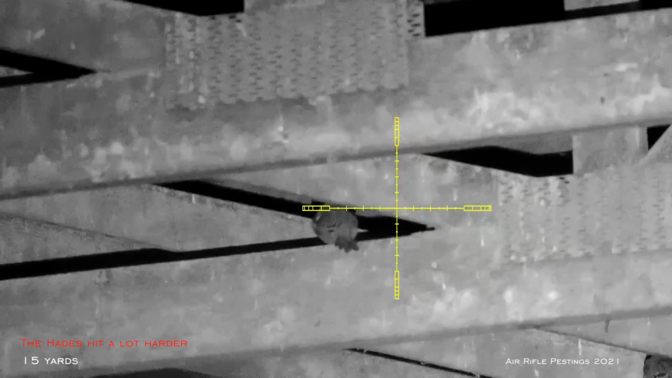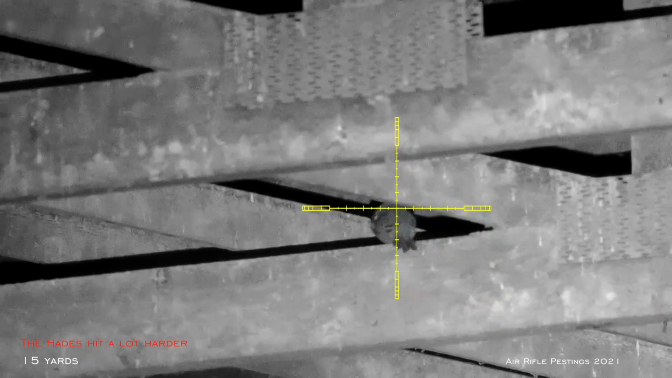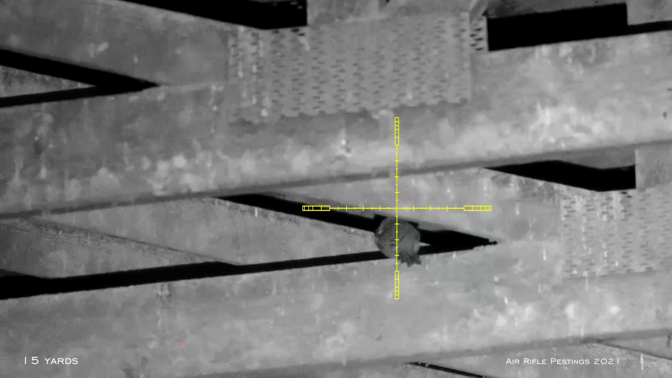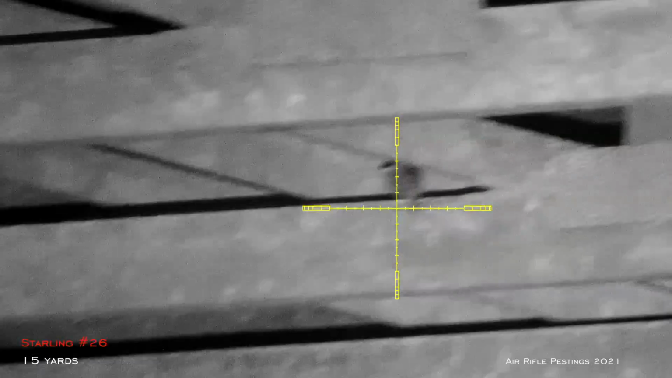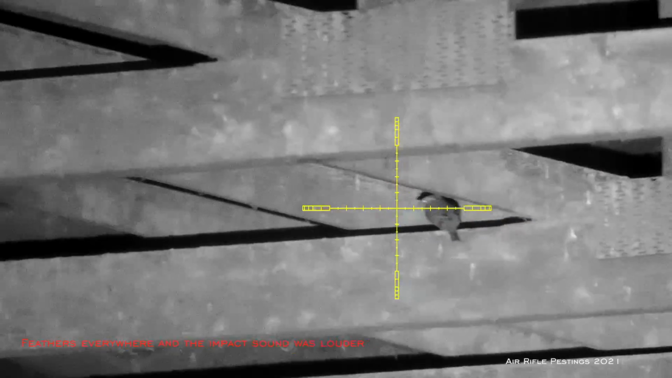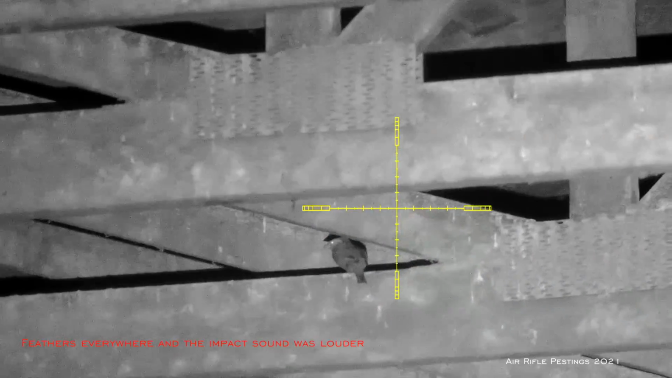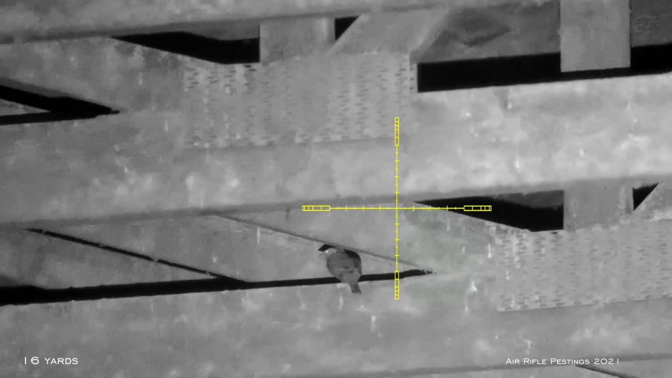This guy's at 15 yards. You can see the feathers everywhere. So it's pretty much instant death. I use the Hades for shorter range like this. They're not as accurate in my guns beyond 30 yards. So for this kind of distance, this is perfect. This guy's at 16 yards. Again, you can see the amount of feathers.